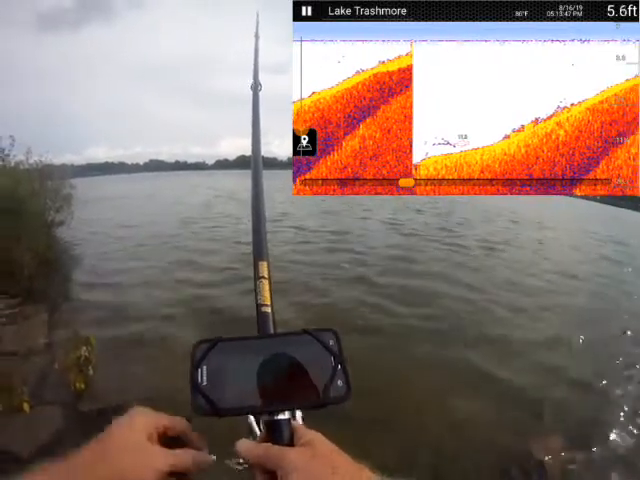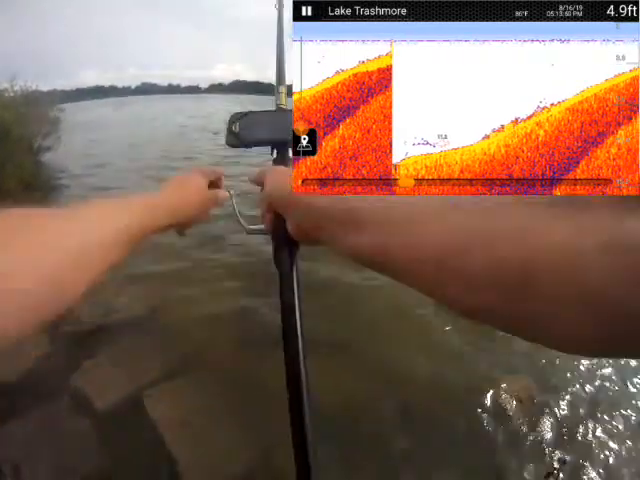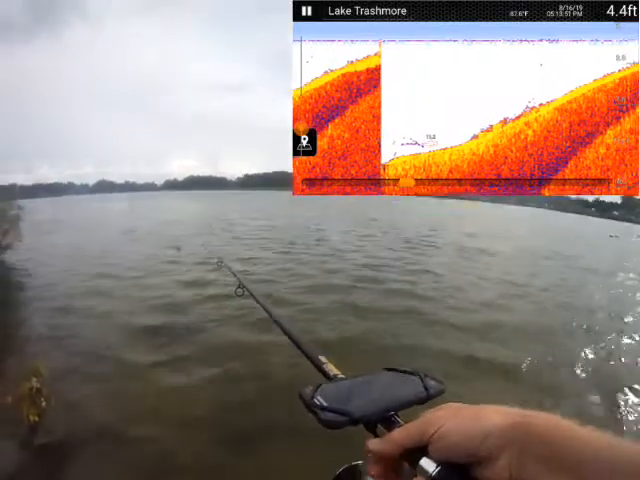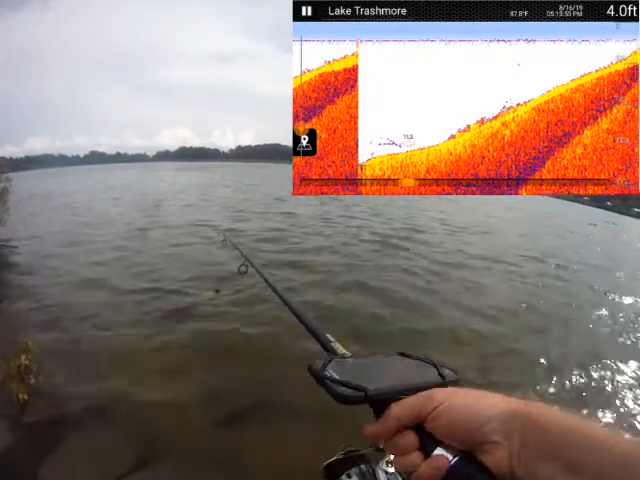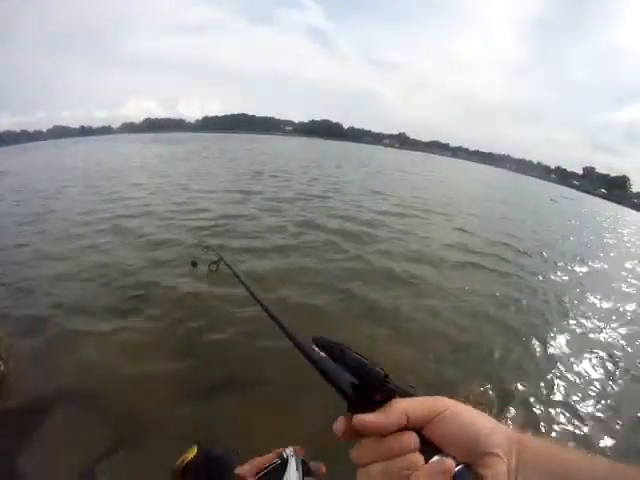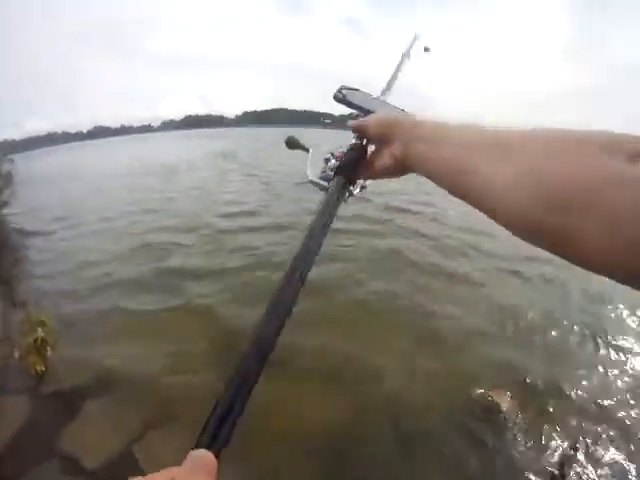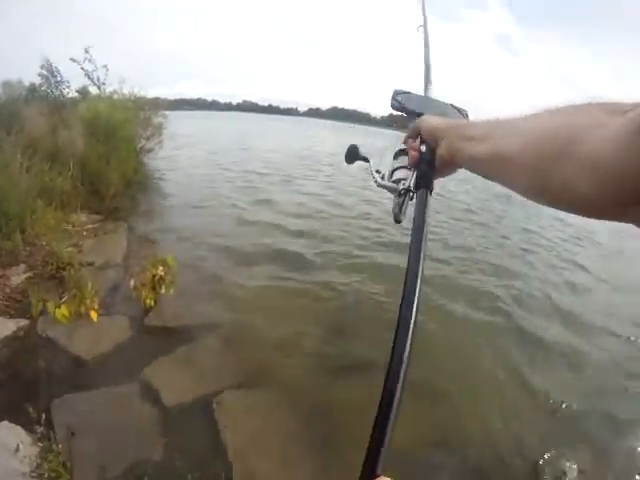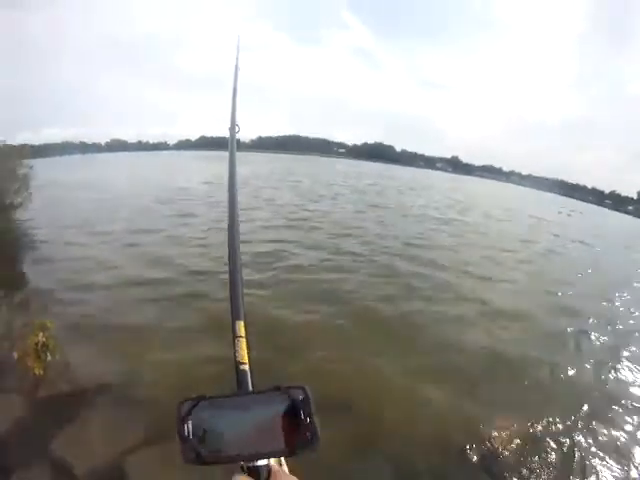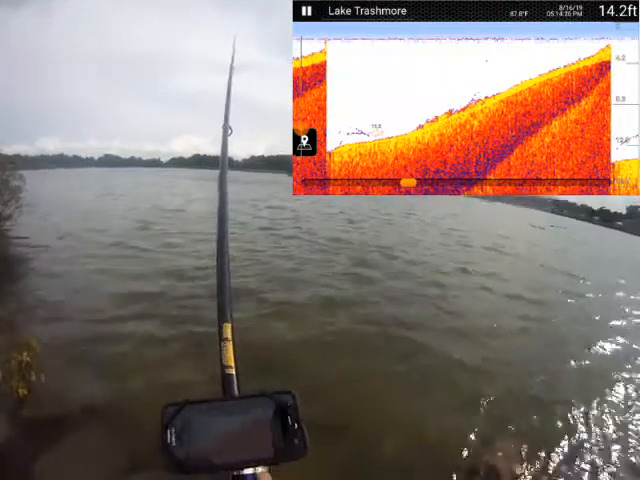All right, I'm going to cast to that opening in that dip in the tree line. That's the next destination. All right, opening in the tree line. All right, ducks, and whack it. All right, not bad. 14 feet deep.